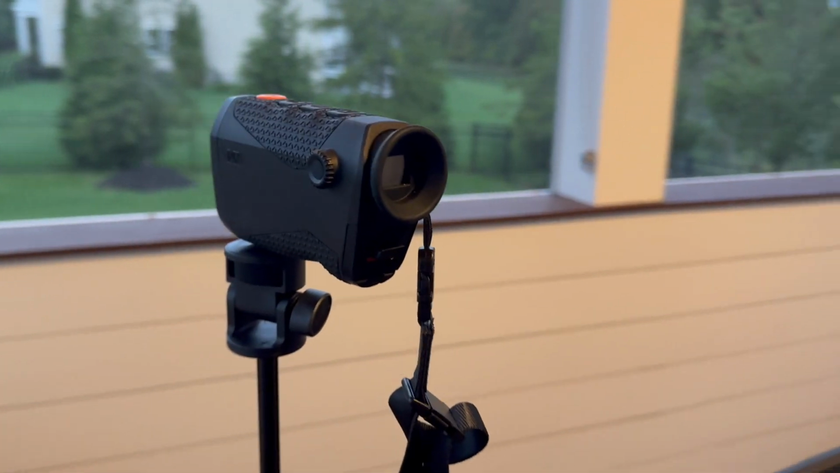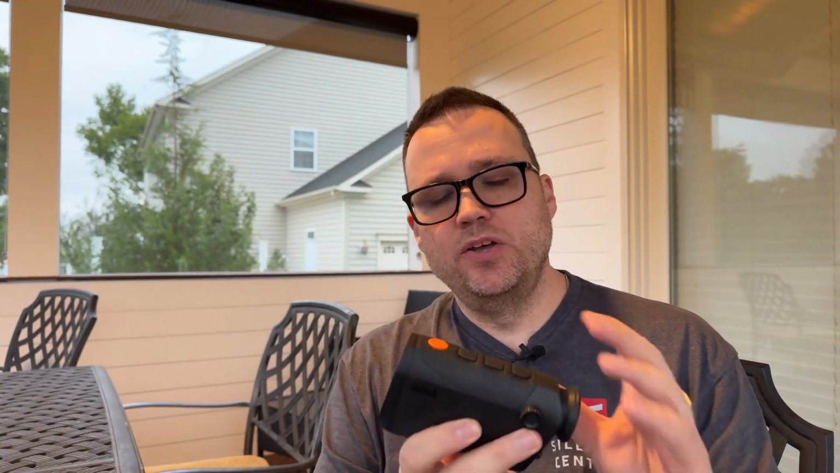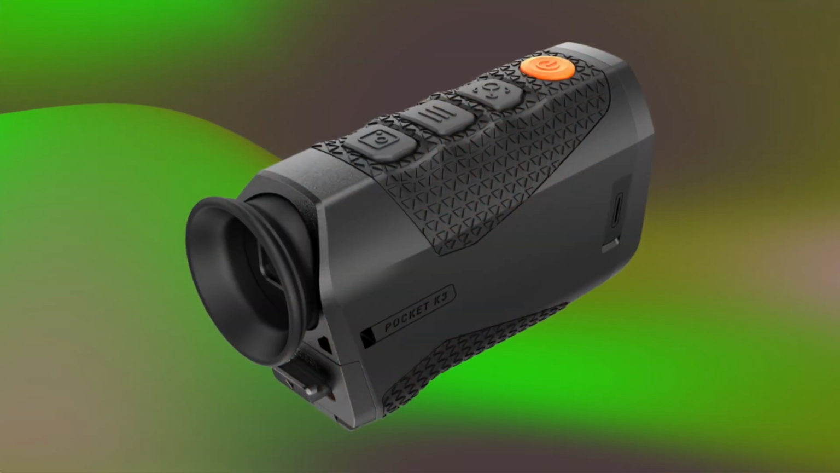Thermal has come down in price in recent years, and that is a good thing. It is to the point right now that there's hardly any excuse not to have a pocket thermal. I really like this. I think RIX Optics has done a fantastic job on the K2. There's also an upgraded model called the K3, which I have not had a chance to check out, but maybe I will.